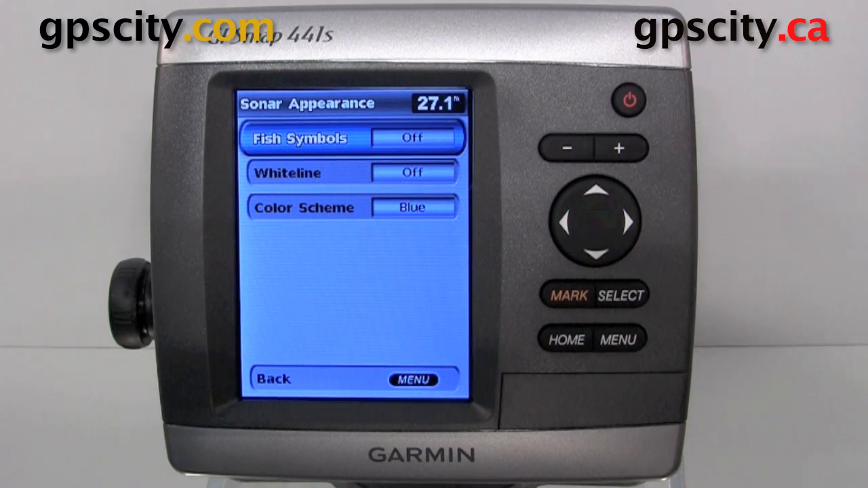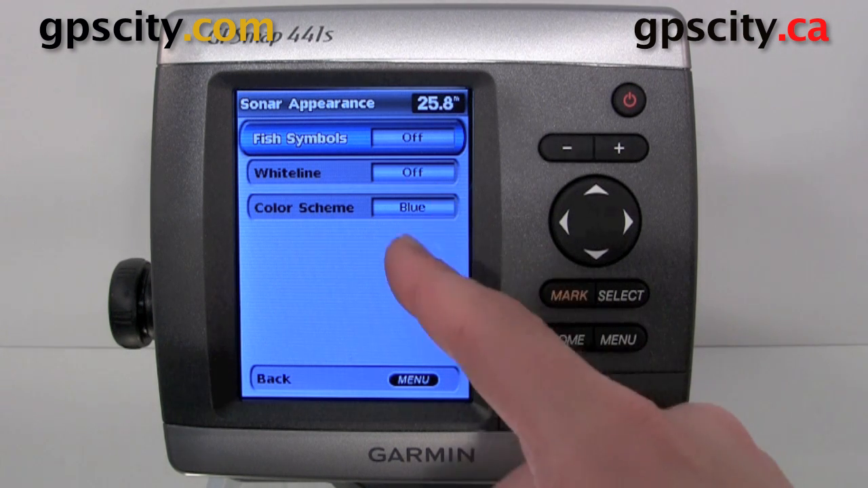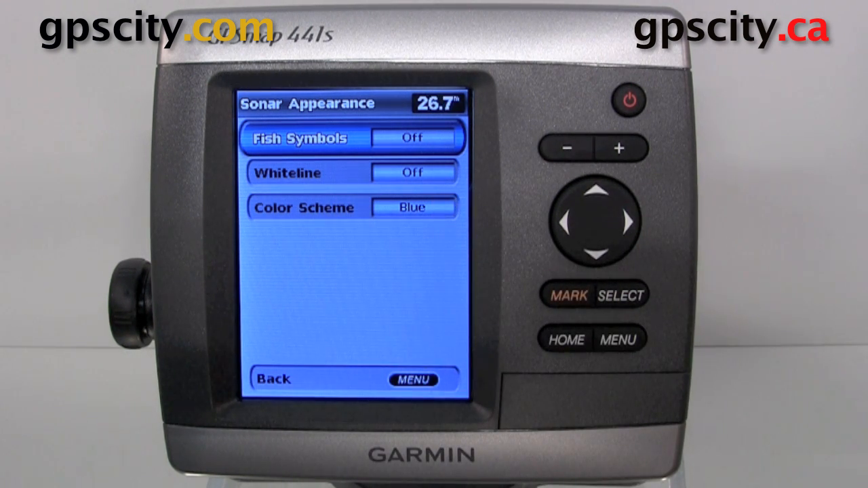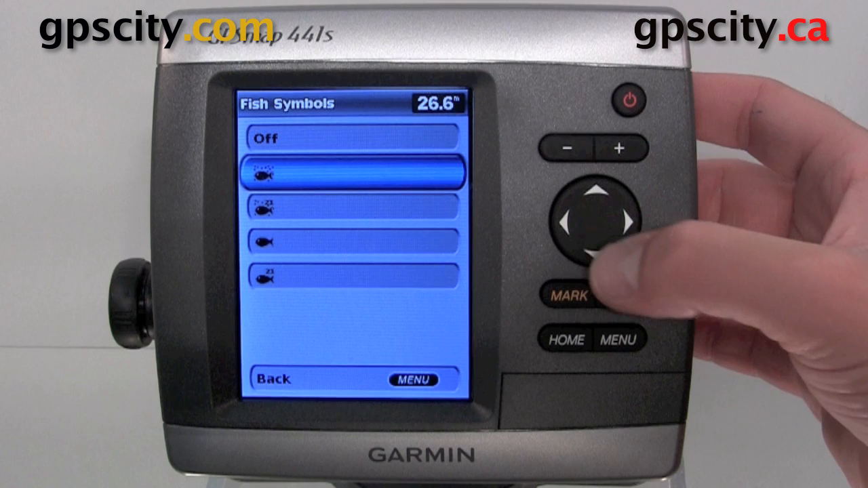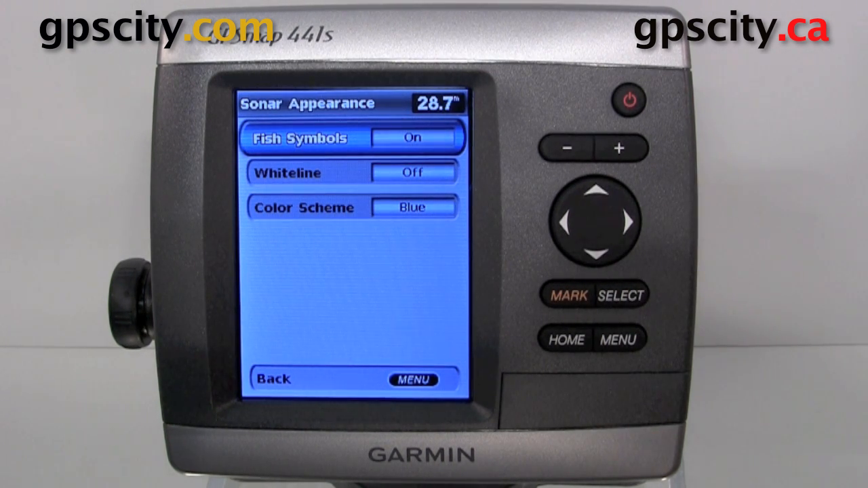And then in appearance we have the option of fish symbols. Those artifacts that we saw floating mid-water or mid-depth, they could be fish, and the unit could kind of guesstimate if it's a fish or not, and by turning this on it will give you a fishing icon. So we're just going to select this first one, and I'm going to go back to the sonar screen so you can see what it would look like.